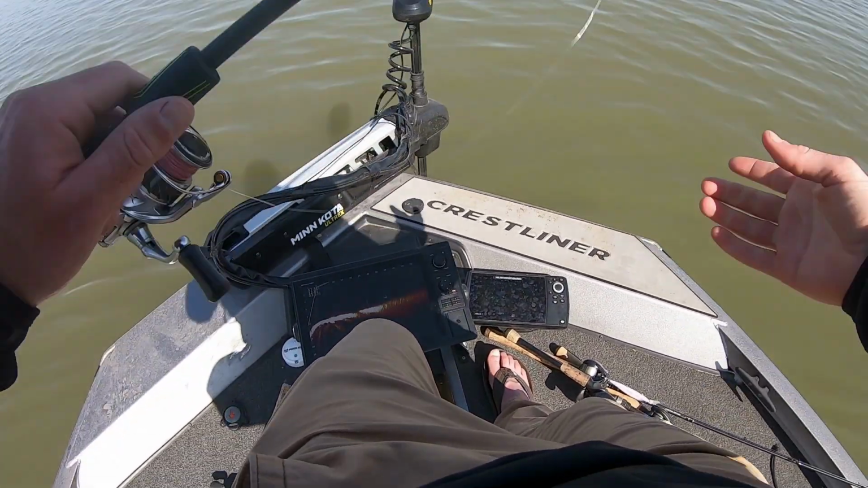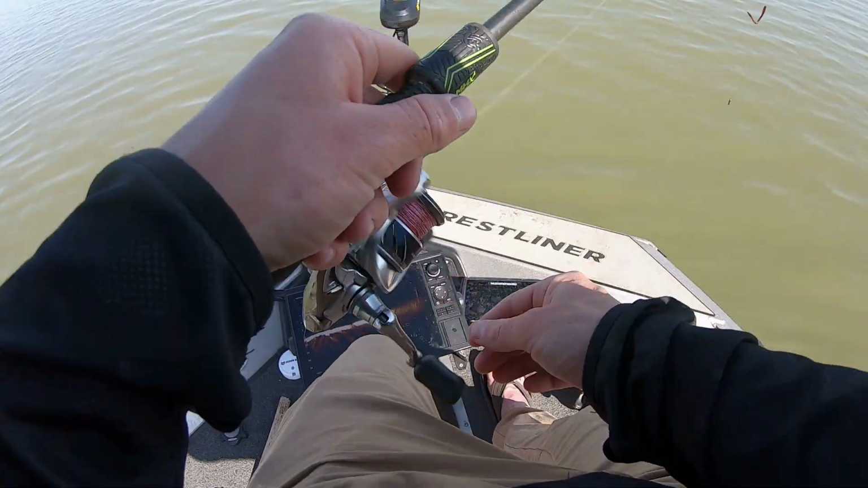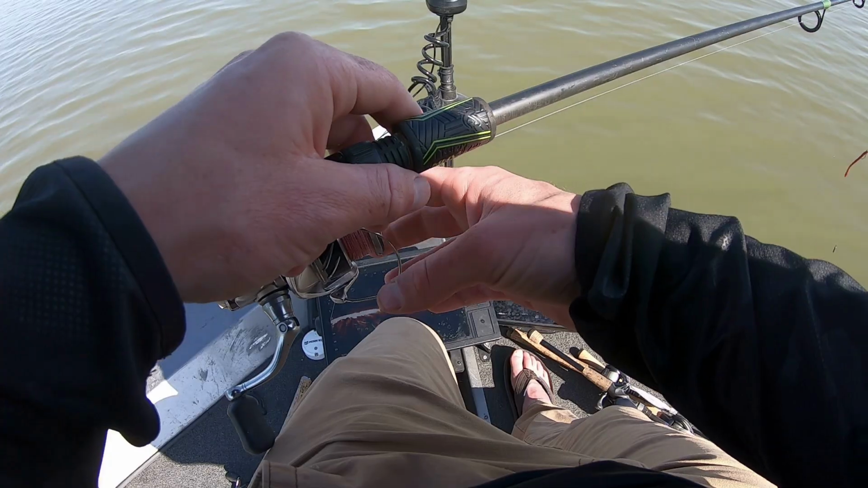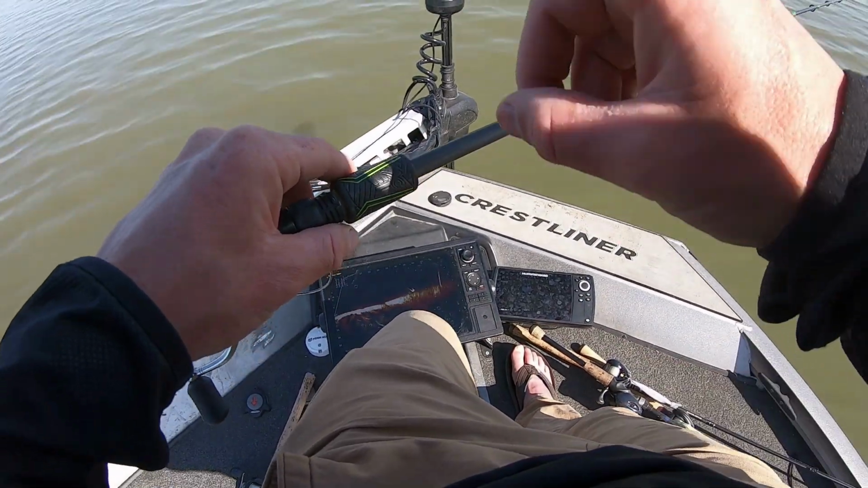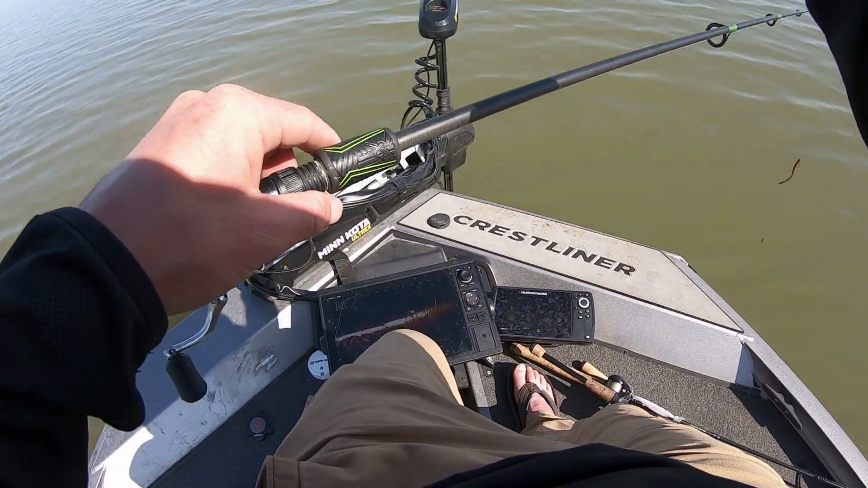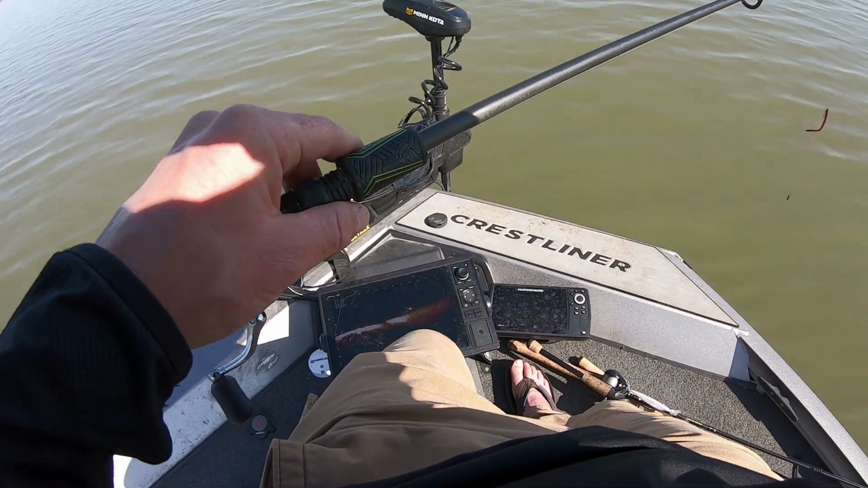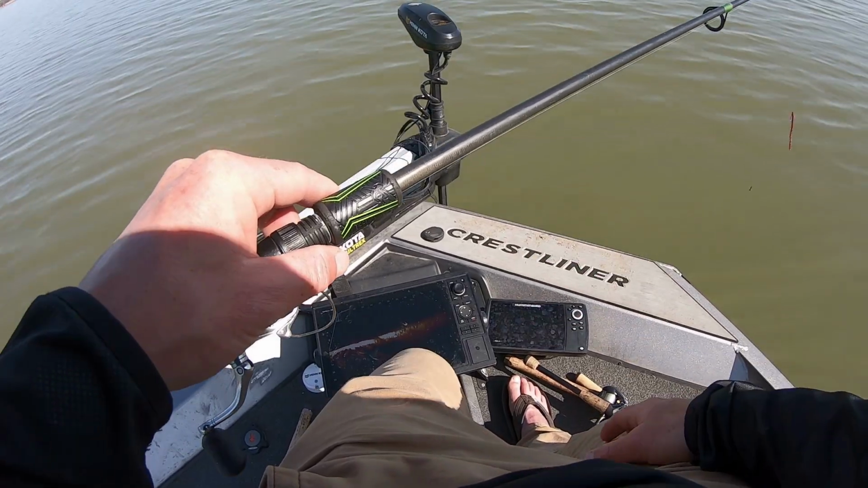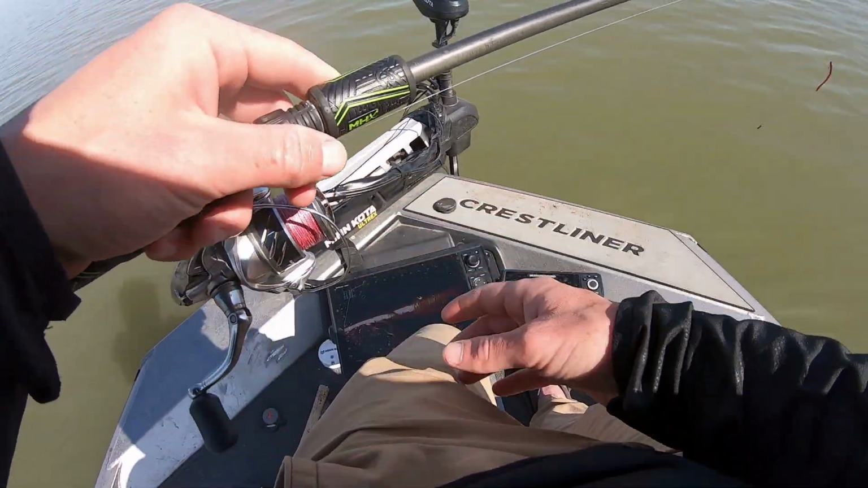If I didn't mention it already, we got 4 fish for 25 pounds. So we are on our way to breaking 30 today. Just got to catch one more of those good ones. We've only caught 4 fish today, I think, all day. So with our average, if I catch another one, we're going to be pretty dang close to breaking 30.